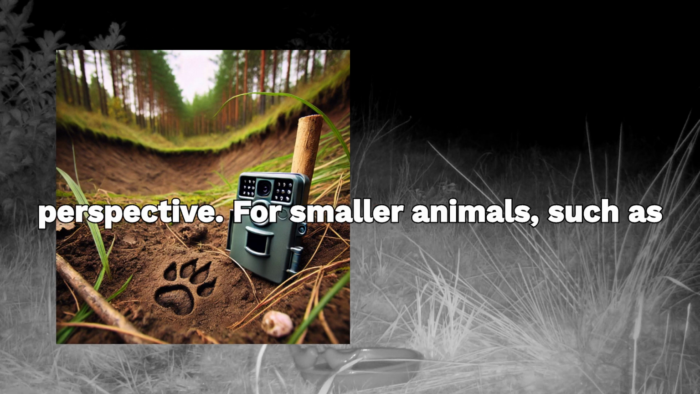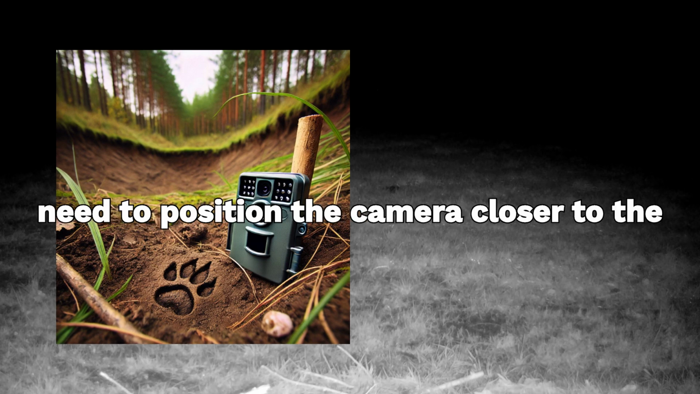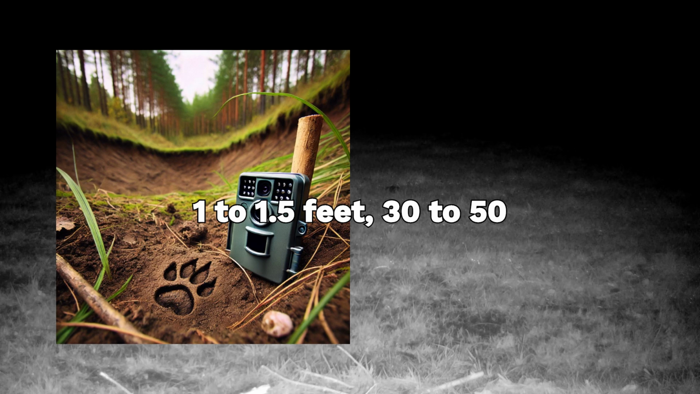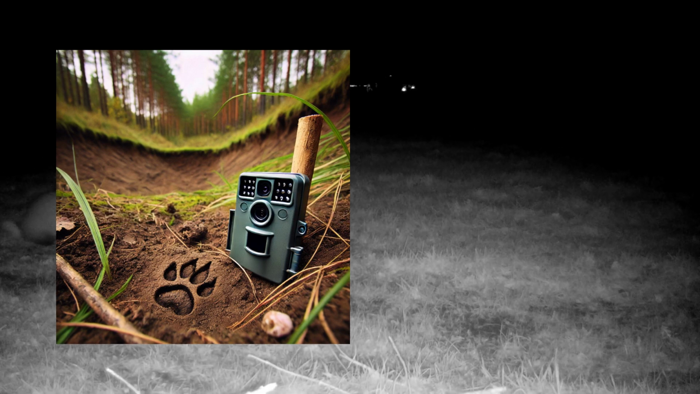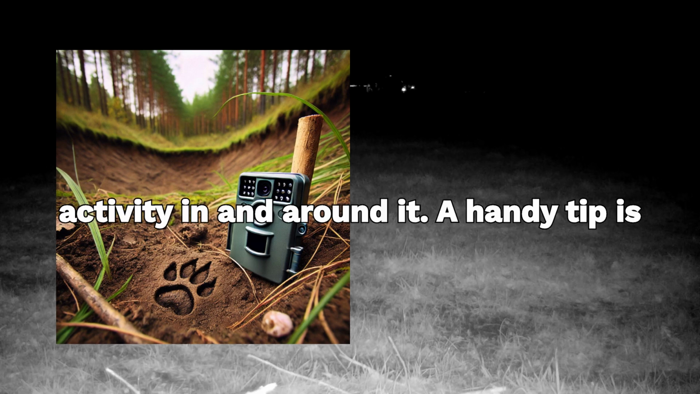For smaller animals, such as badgers, foxes, or hedgehogs, you'll need to position the camera closer to the ground. Think knee height or lower, about 1 to 1.5 feet, 30 to 50 centimeters, above the ground. For example, if you're filming a badger's set, the camera lens should align with the entrance to the set to capture all the activity in and around it.